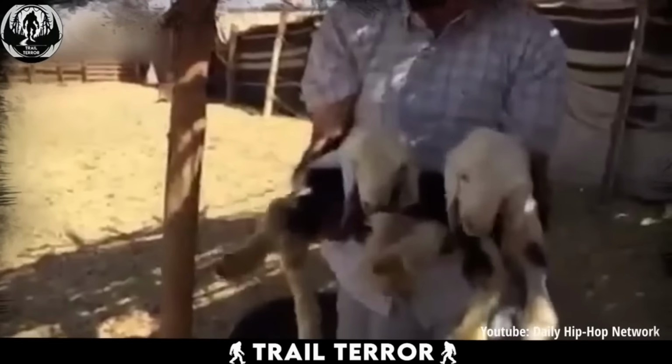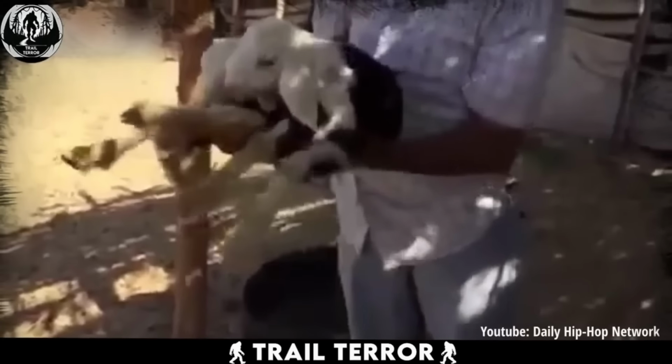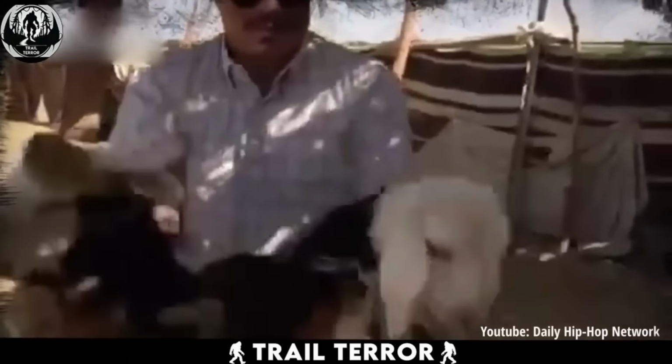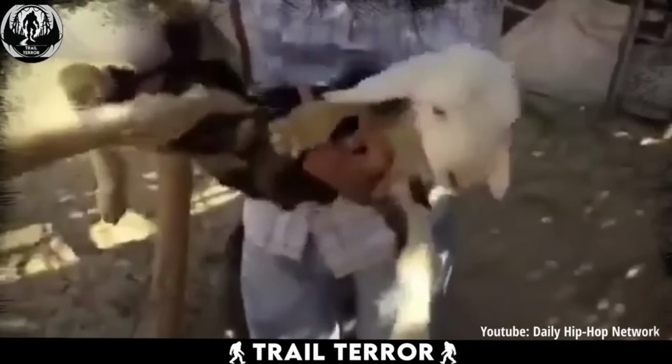Buckle up, because this will leave you seriously puzzled. Forget 2 heads being better than 1. This baby goat has a whole other level of strange going on.